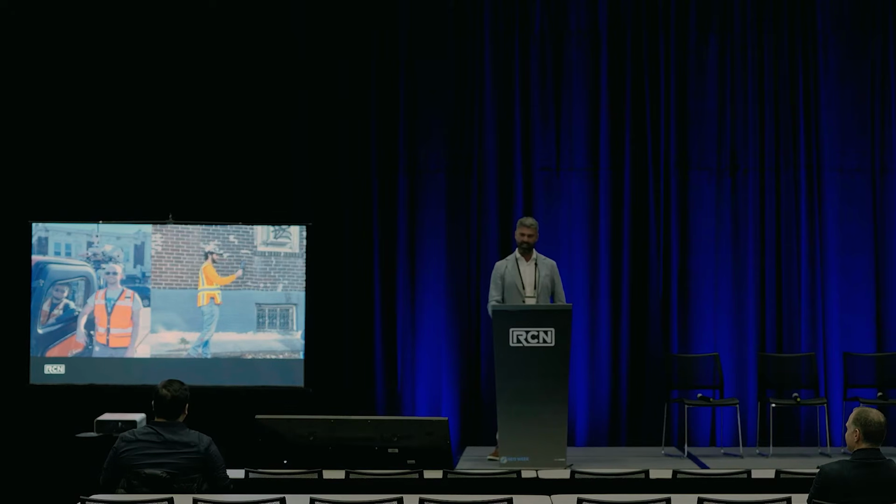So we went through with the TRK, put it on a UTV. We were able to scan on sidewalks and get behind some of the shadowing, but we still did have areas that were too narrow. So this is where the BLK comes in.